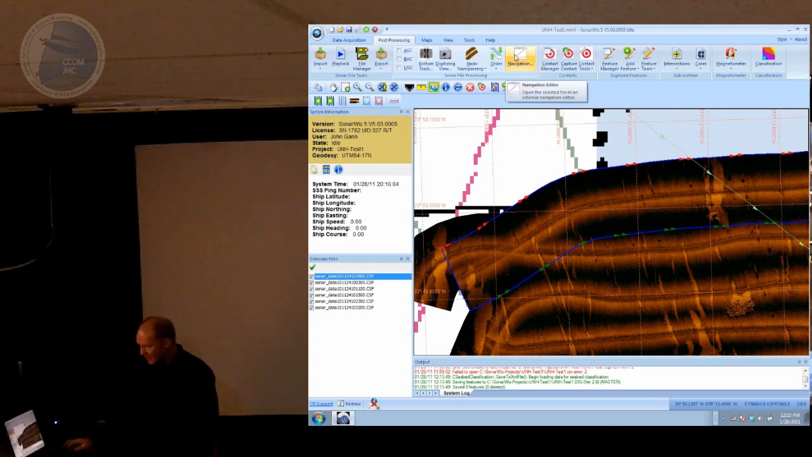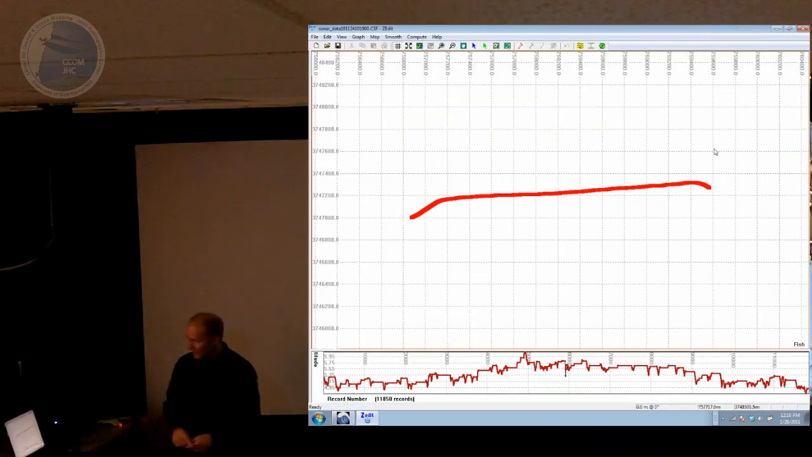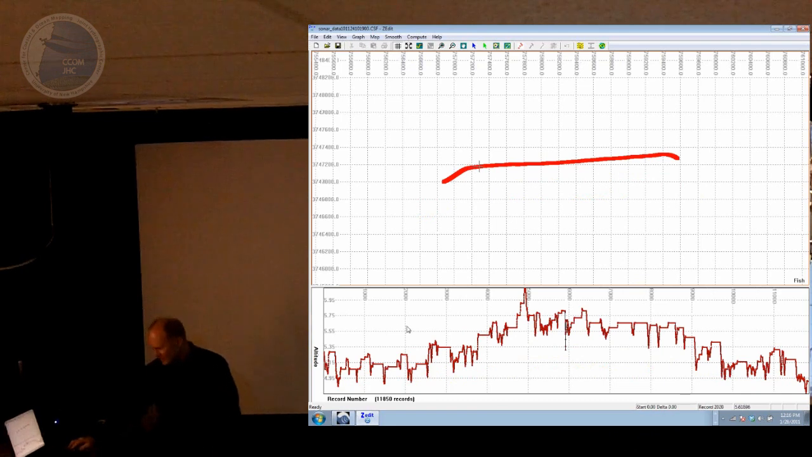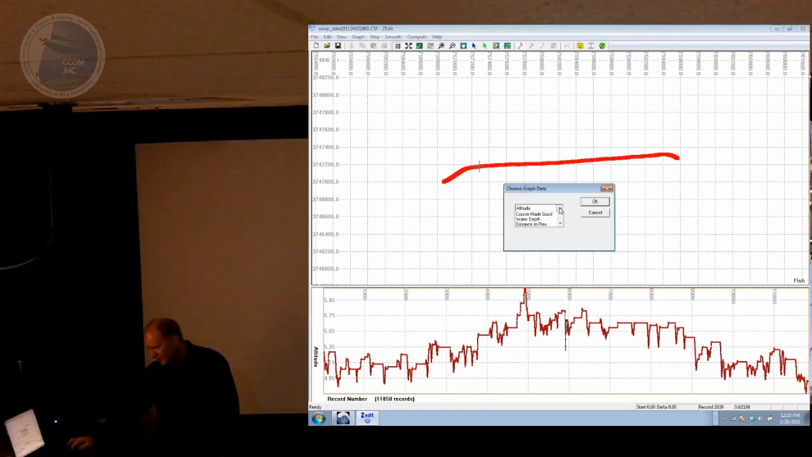Navigation, we have a navigation editor, a very simple little navigation editor that displays the navigation track for that entire file. You can do some smoothing on it. You can pull out points, flyers, and stuff like that. And it's got this little graph at the bottom too where you can look at different parameters in the data. Right now, this is graphing altitude, but you can choose graph data and look at any of the parameters that are pulled out from the file, like cable out and stuff like that. And you can apply some smoothing in here as well.